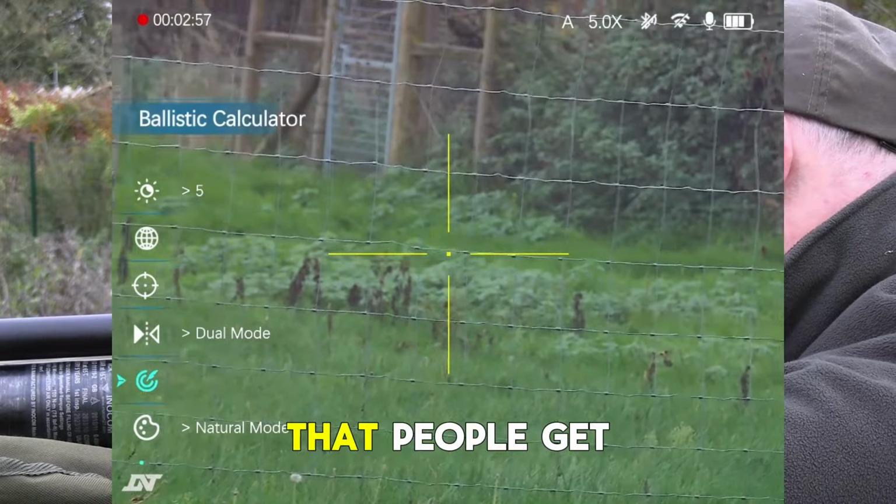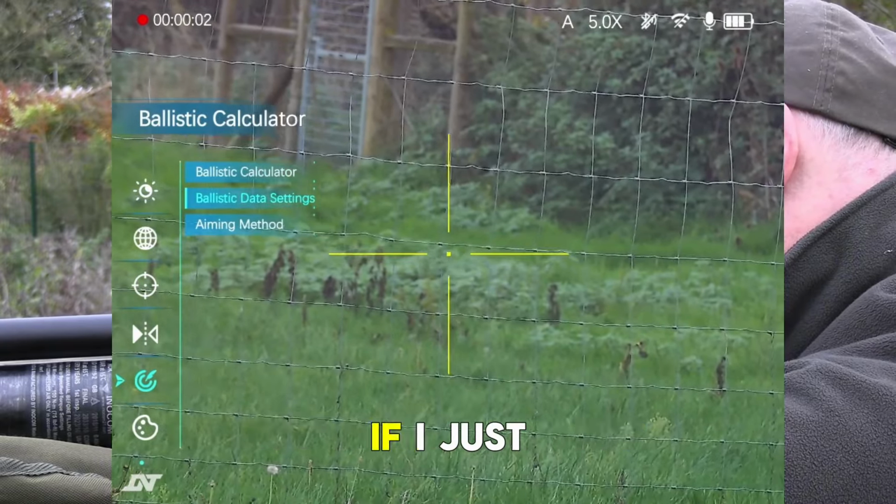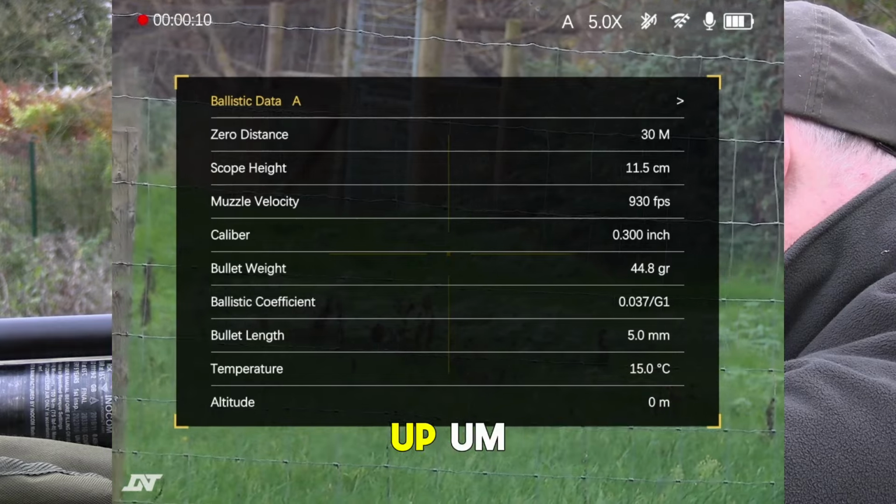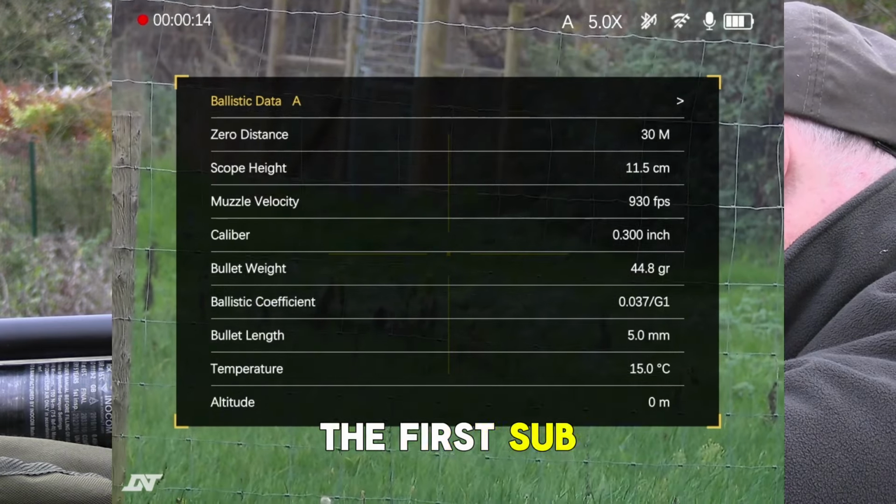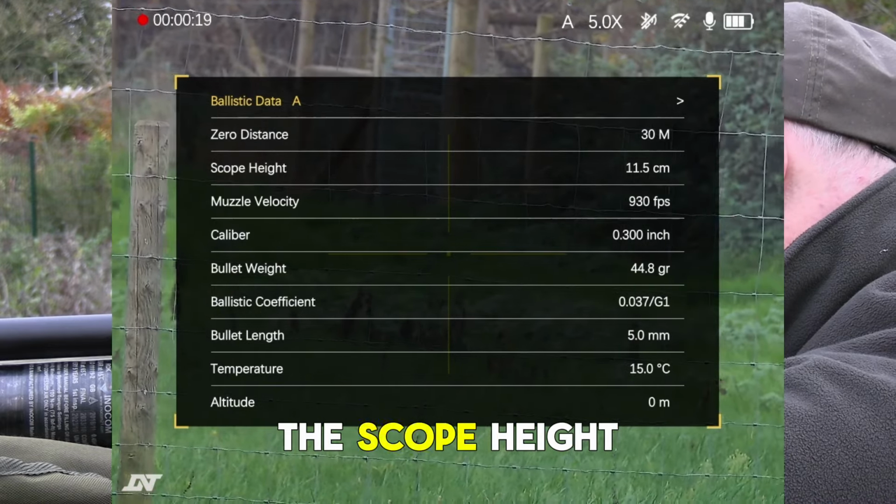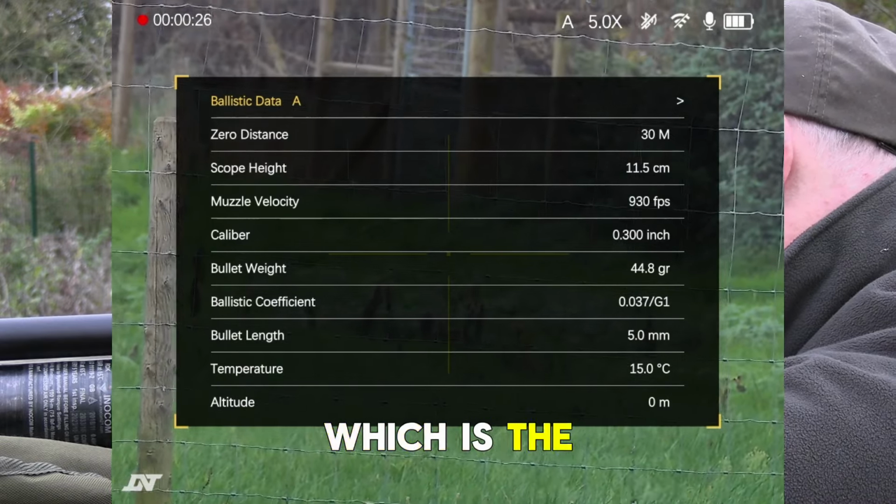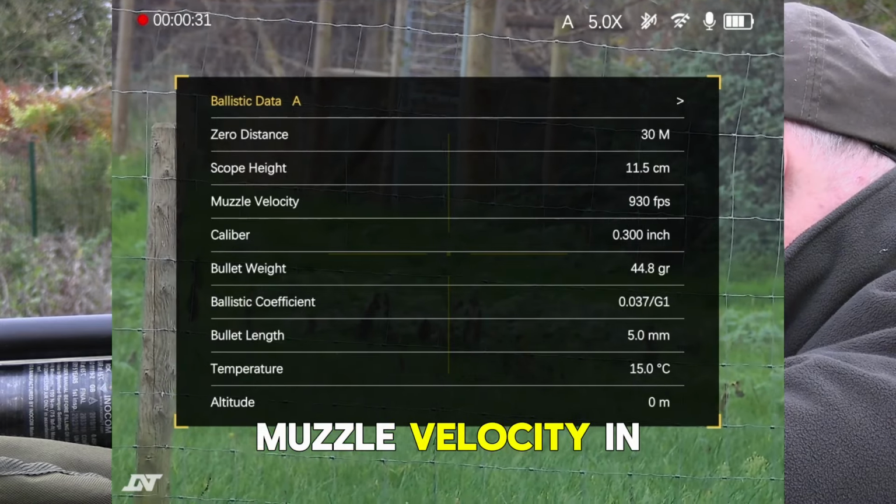Again, this is something that people get a little bit worried about, but if I just take you into that, you can see here you've got your 5 different profiles again, and whatever profile you use, you're going to want to set this up accordingly. So the first sub-menu is the distance that you're going to zero to, the scope height, which is the height between the middle of the scope, the main lens, which is the daytime lens, and also the middle of the barrel. Muzzle velocity in feet per second.